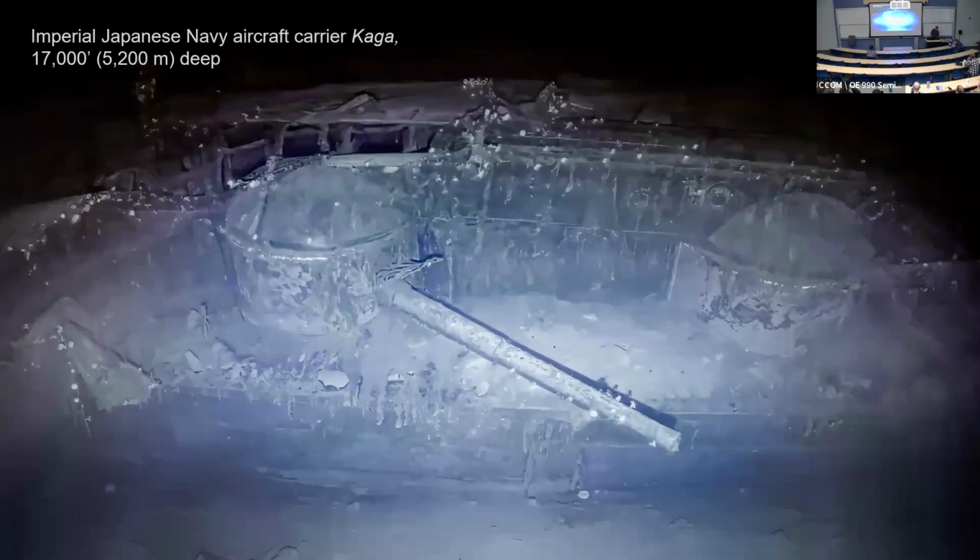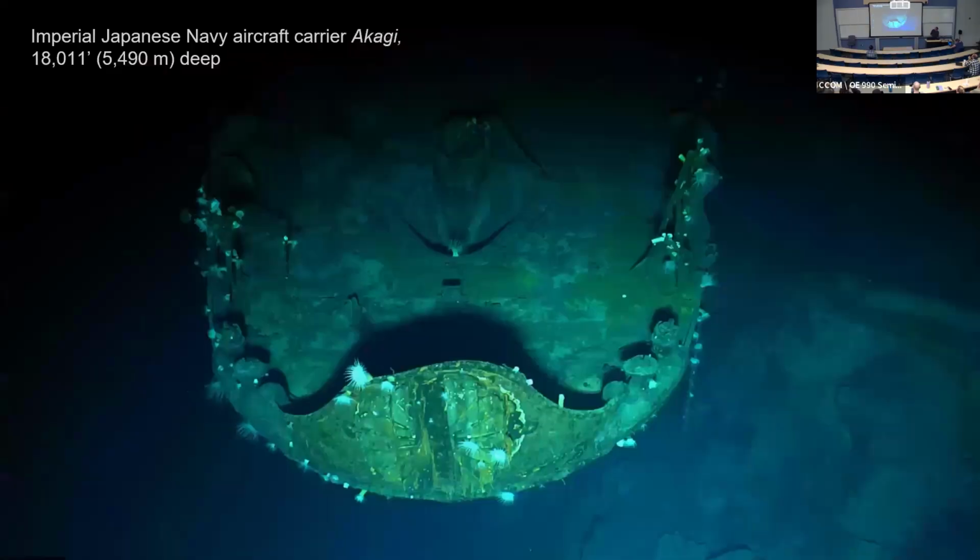We were also able to image for the first time, these wrecks had been discovered previously with surveys by others, but this was the first imagery we were able to get of the aircraft carrier Kaga and then the aircraft carrier Akagi. These are both Japanese aircraft carriers that were lost. It was really sobering and just remarkable to see these wrecks that had never been imaged since they were sunk back in World War II.